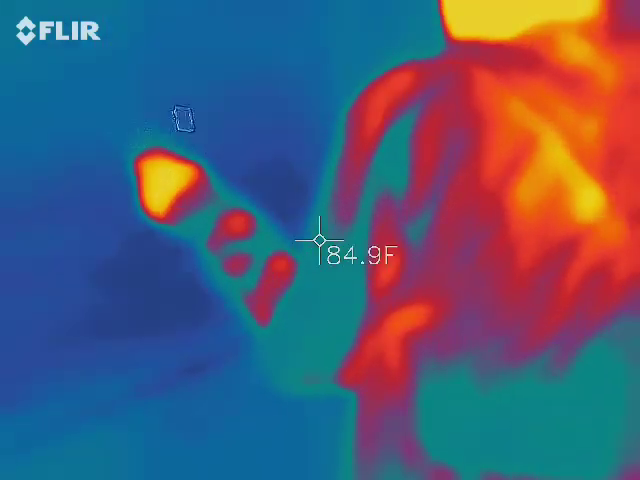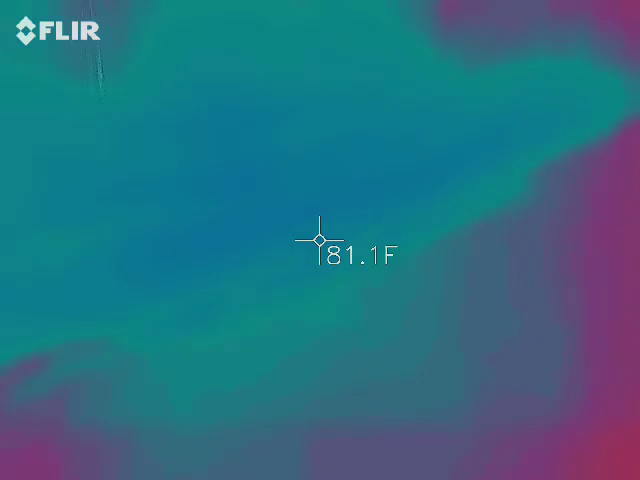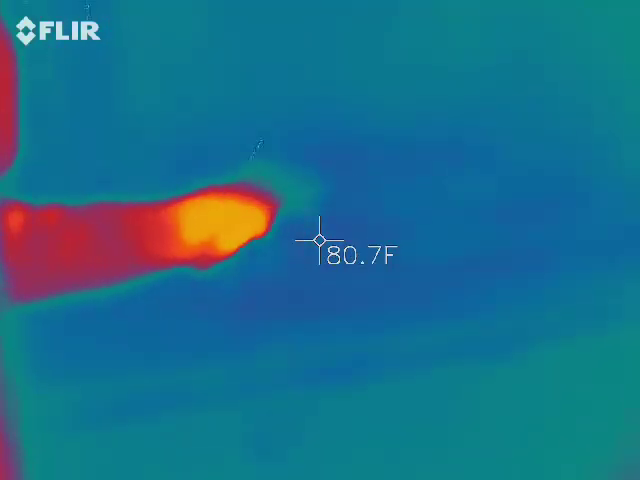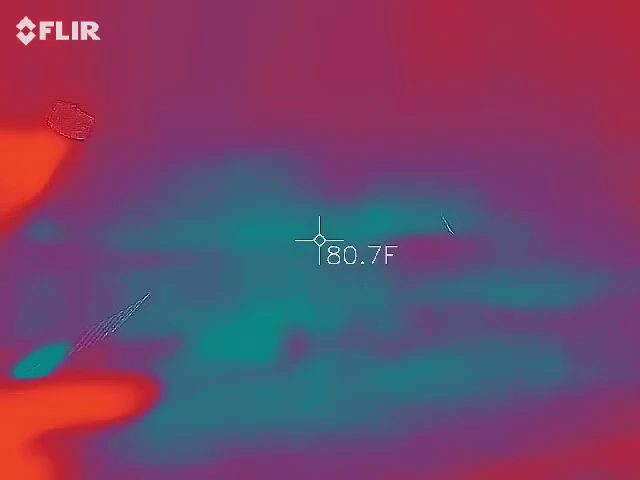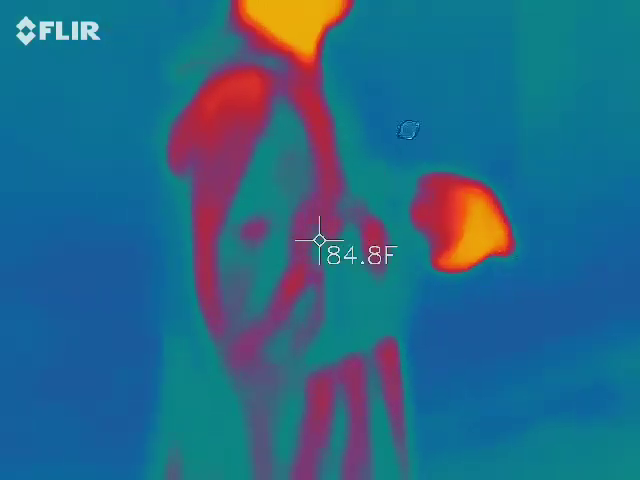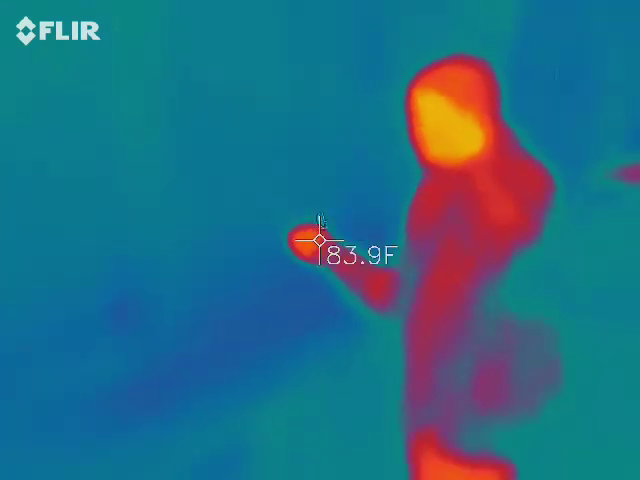You're 10 degrees off. Really? Well, you gotta stay in the thing. Well, it's because you're in the shot. If I'm just on the wall, 75.2. I'm at 80. So it's 5 degrees. Well, you're supposed to be lower. Yeah, I'm about 75.